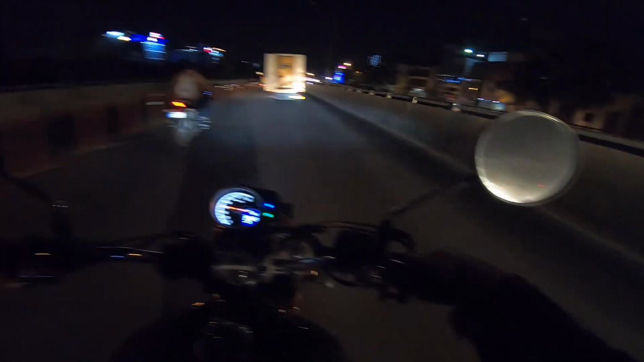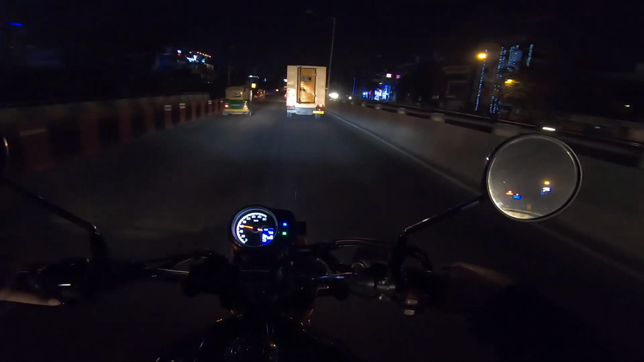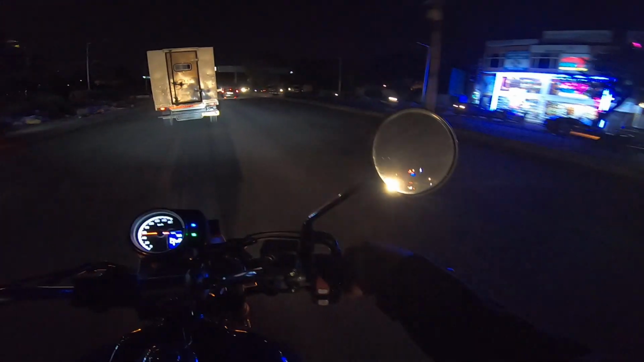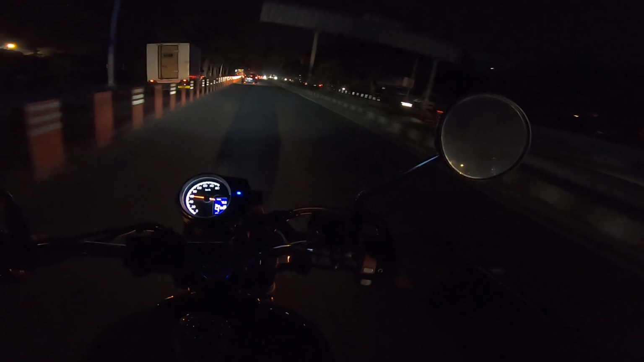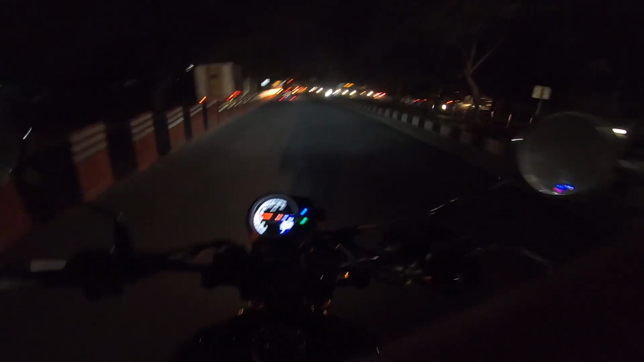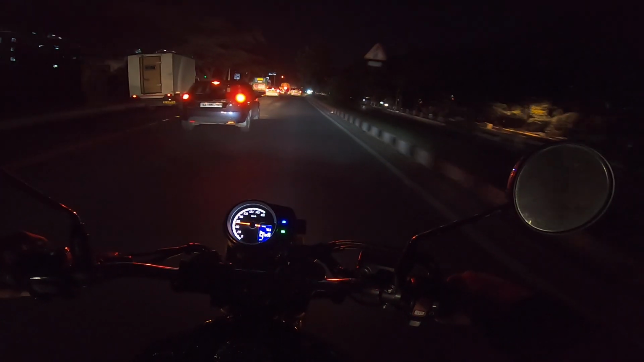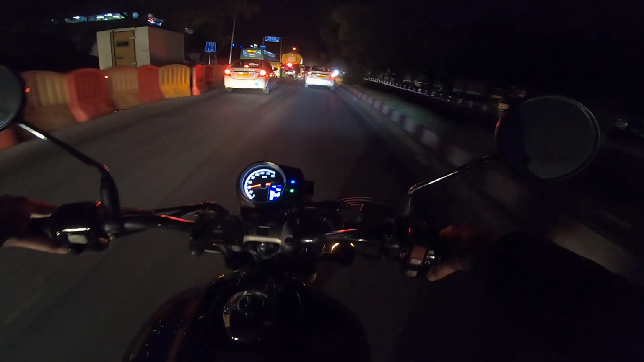So guys, another thing I'd like to mention: I've owned many bikes in the last 25 years. So this is one of the best stock headlamps I've seen on a bike, in terms of lighting. So yeah, it's quite good and adequate for city riding.